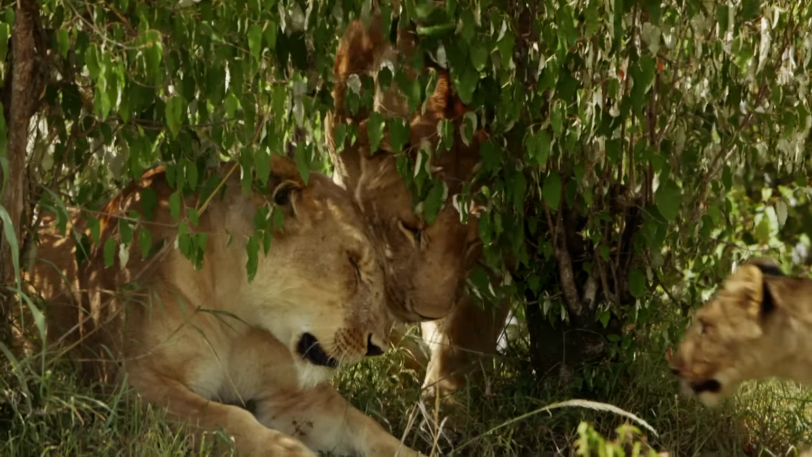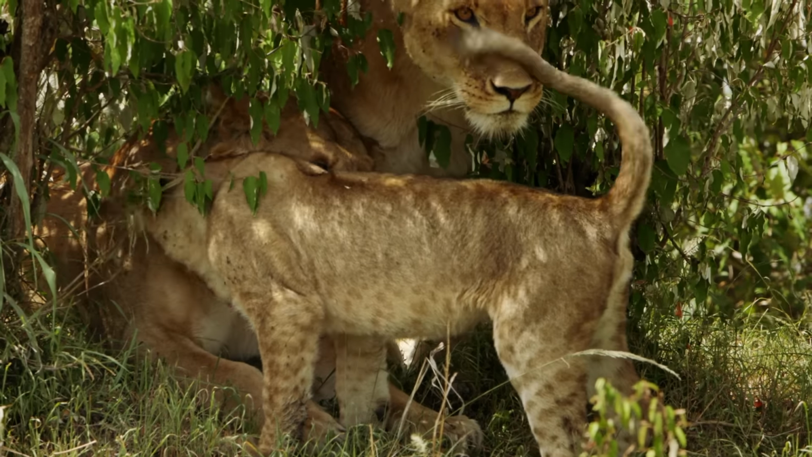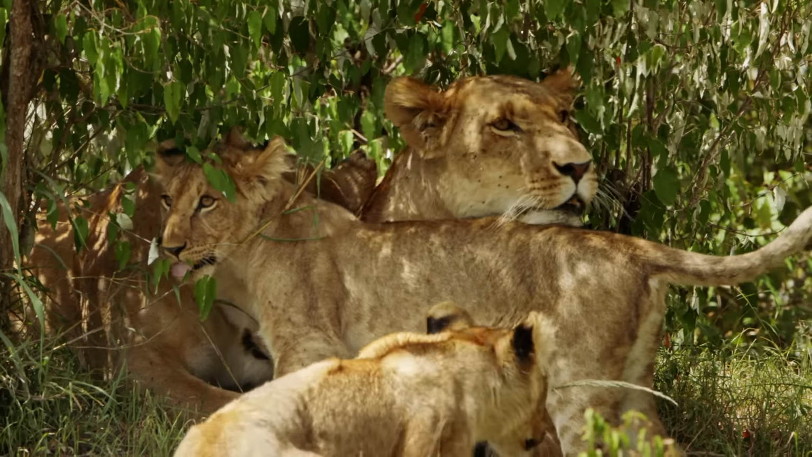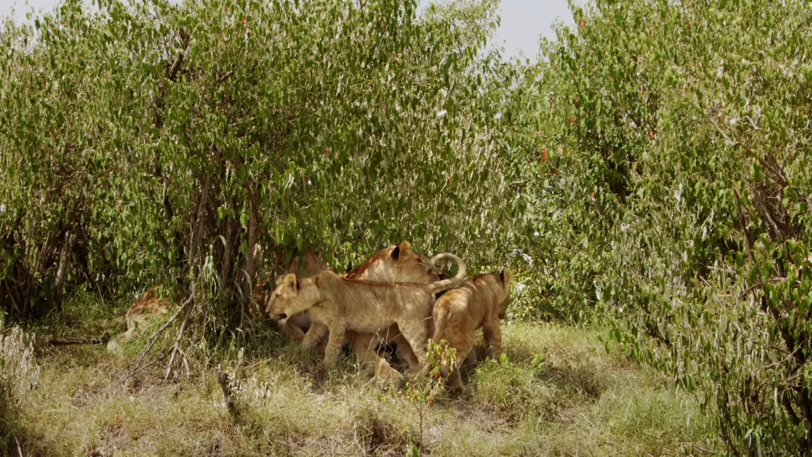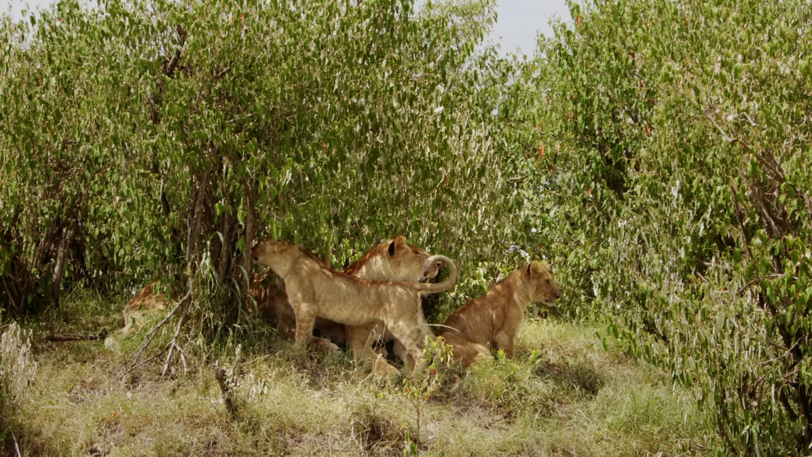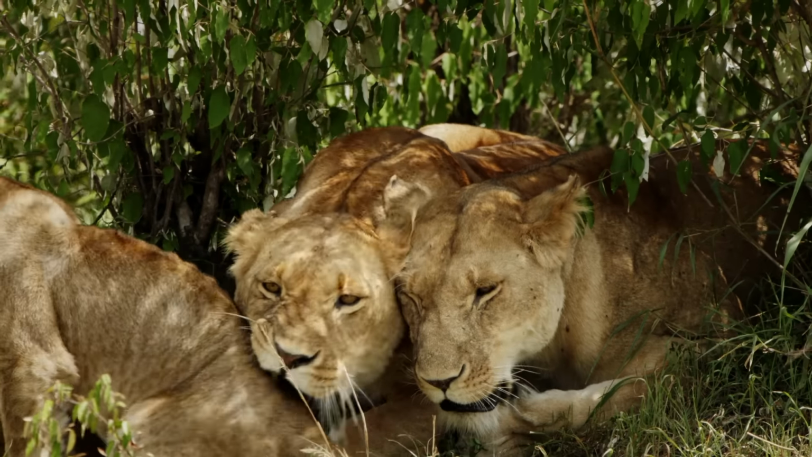The cubs were oblivious to the danger they were in. As long as they have their mother with them, all is well. The older ones are angry. Lions don't like being pushed around, especially not in the midday heat.